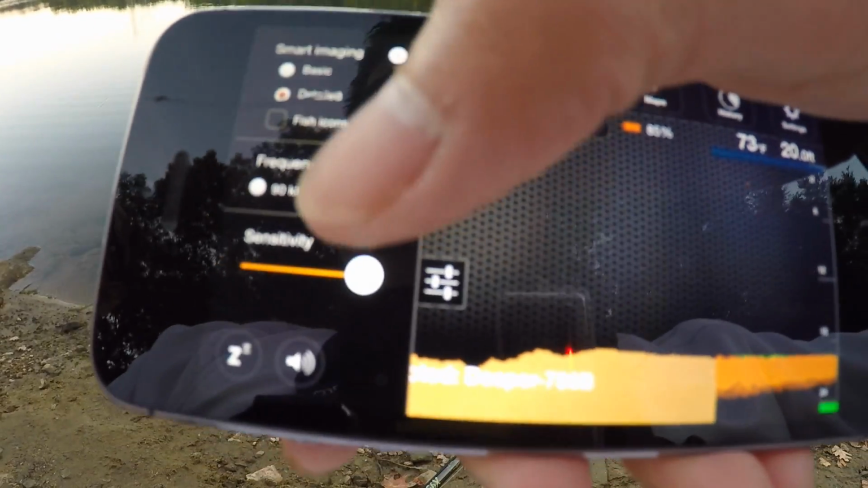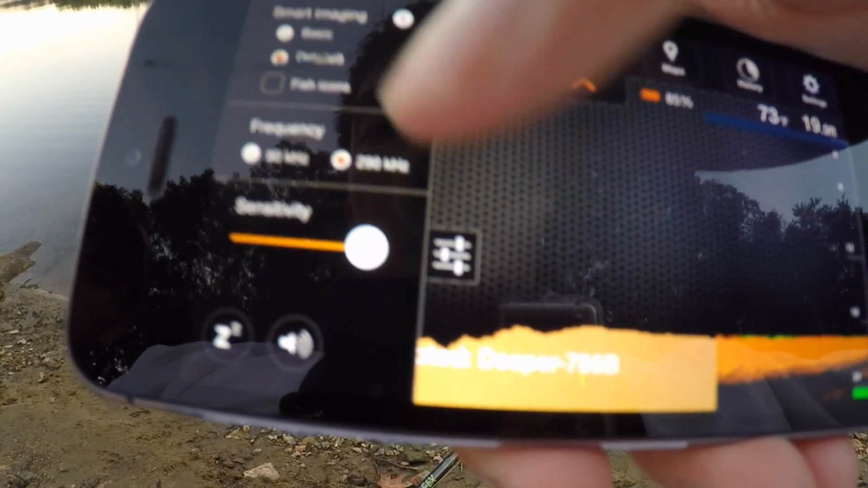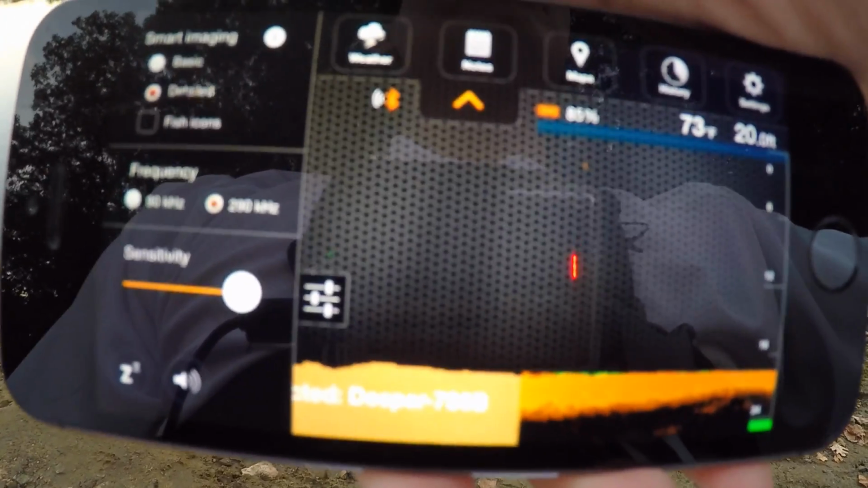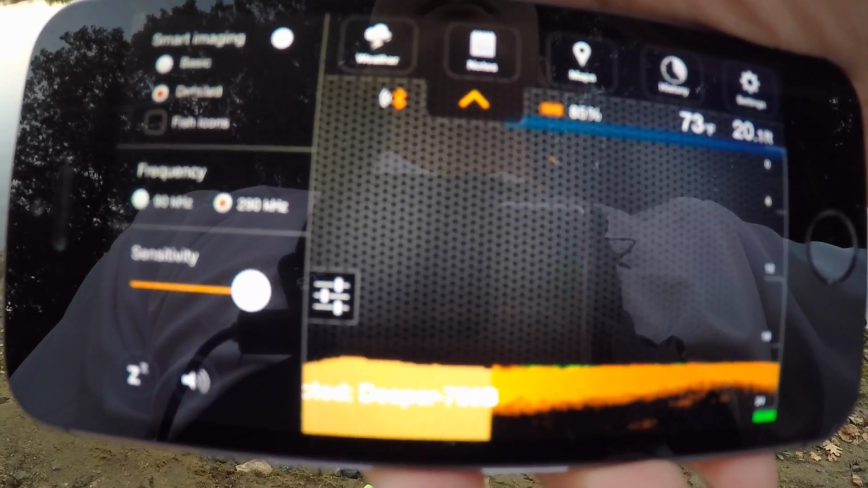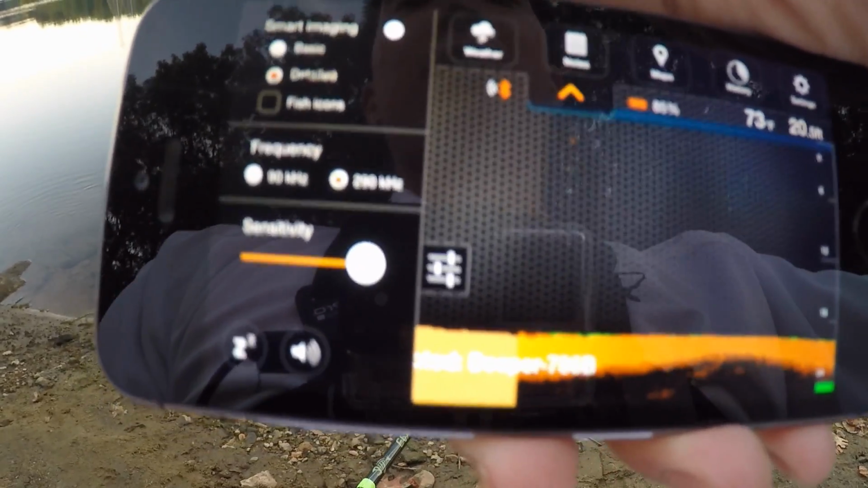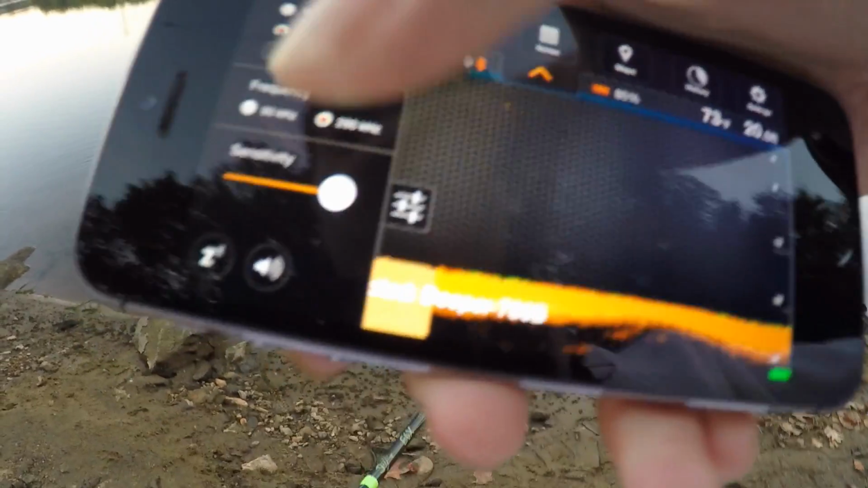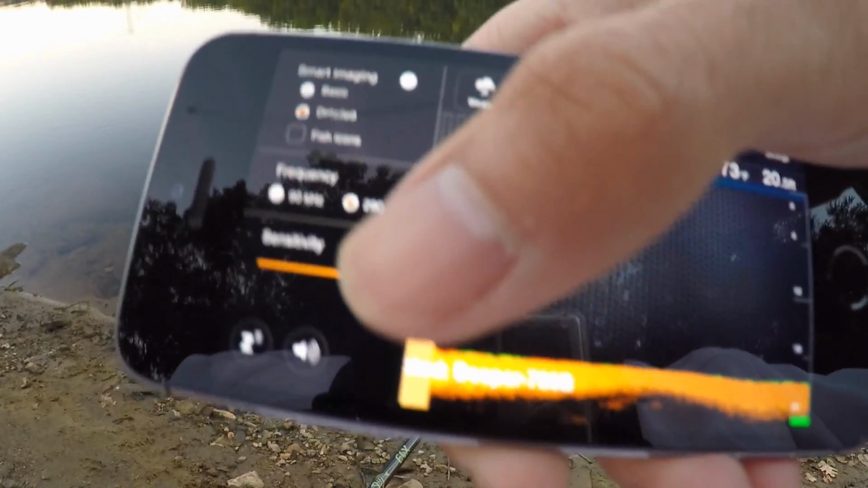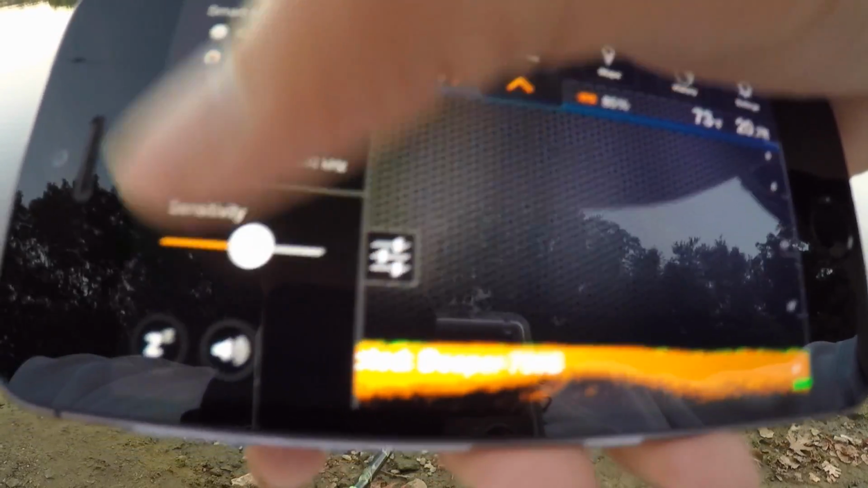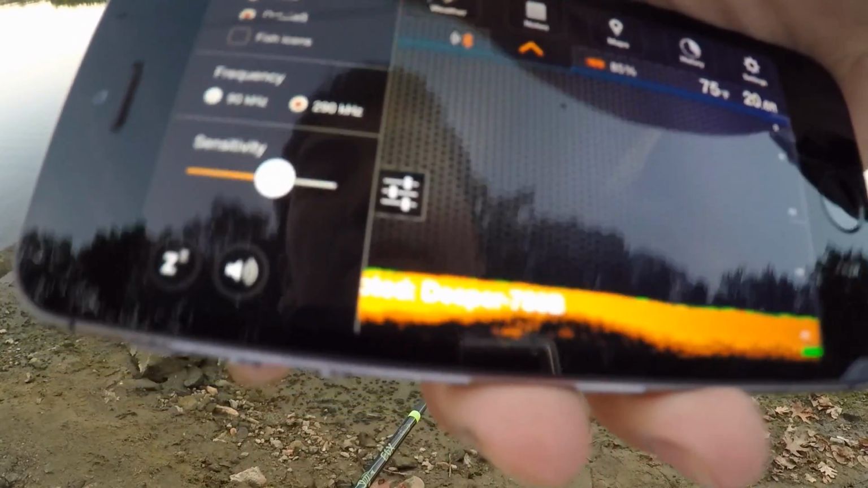Then for the frequency, you have 90 kilohertz and 290 kilohertz, and 90 is if you're scoping out an area on like a kayak or something, you want a general idea of what's under the water, use 90. But as a bank fisherman, I use 290 pretty much all the time to get a more detailed view of the bottom. Then you have sensitivity. It's at 100 right now. I actually like to take it a little less than 100 to remove some of the clutter, and I'll usually go about 60 to 70 or something like that.